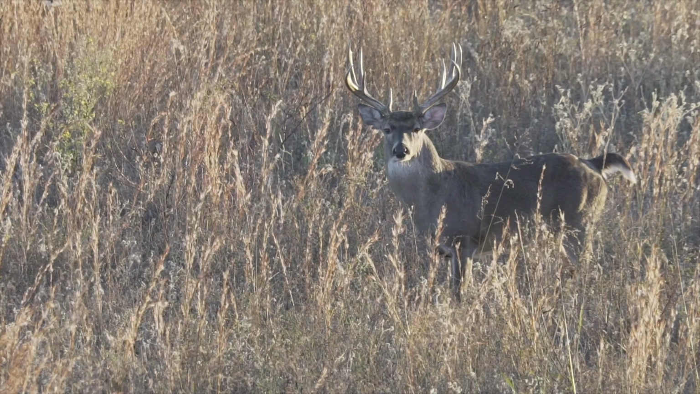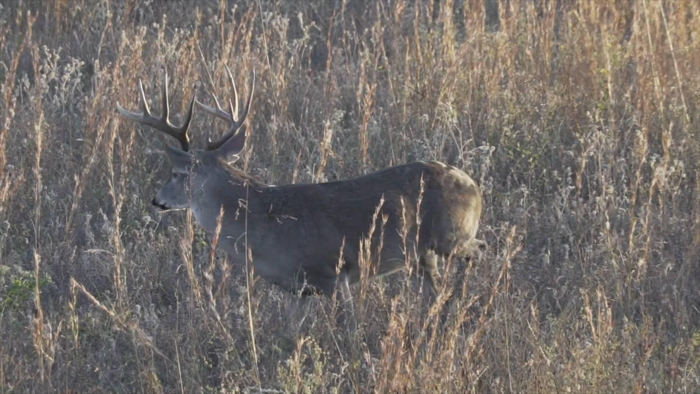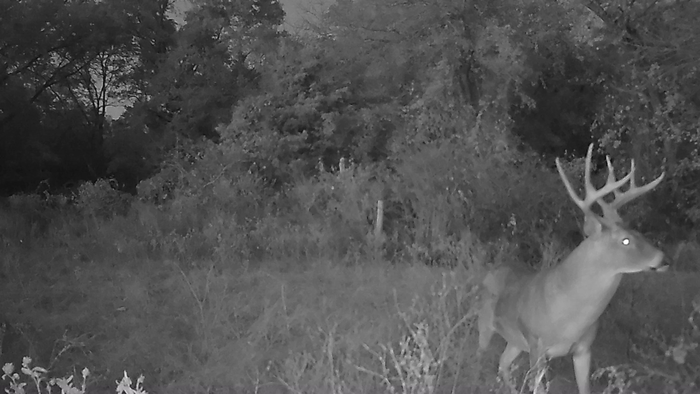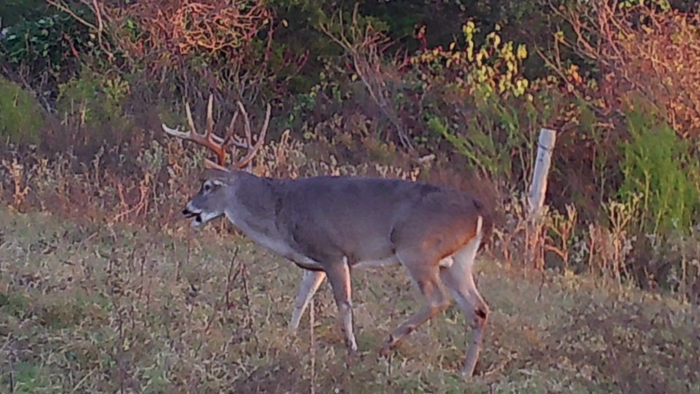But late in the season, at the very end of the season, we have a long rifle season here in Texas, and I found out that one of my neighbors shot this deer and did not find him. So that's the demise of this buck.